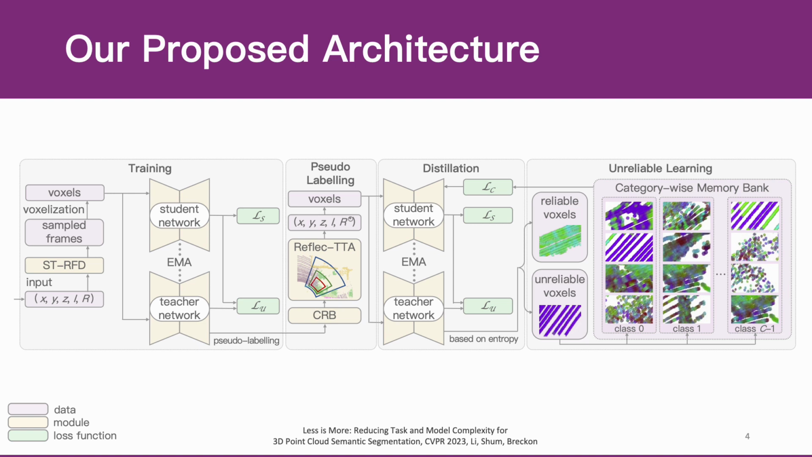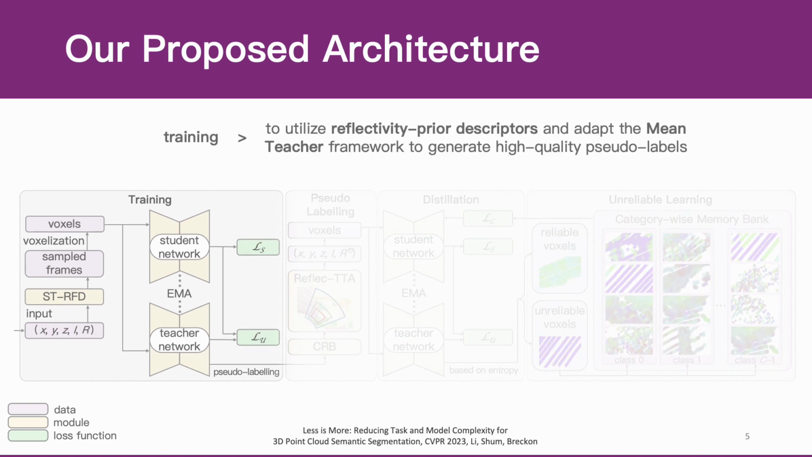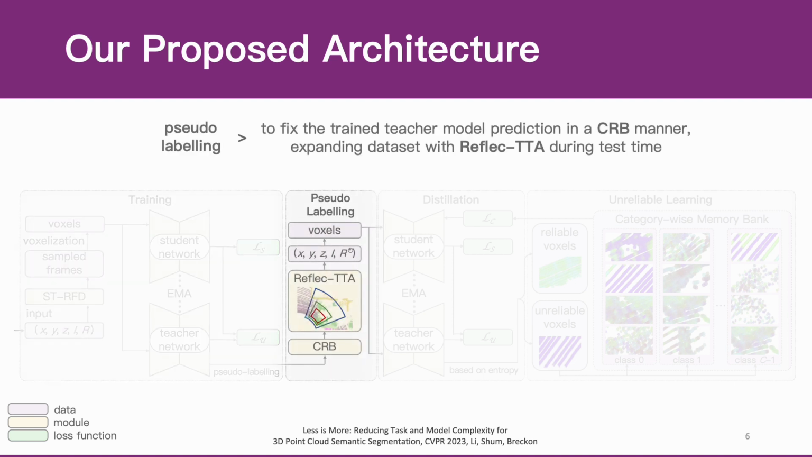Our proposed architecture involves three stages: training, pseudo-labeling, and distillation with unreliable learning. In the training stage, we utilize reflectivity prior descriptors and adapt the mean teacher framework to generate high-quality pseudo-labels. In the pseudo-labeling stage, we fix the trained teacher model prediction in a CRB manner, expanding the dataset with reflectivity during test time.